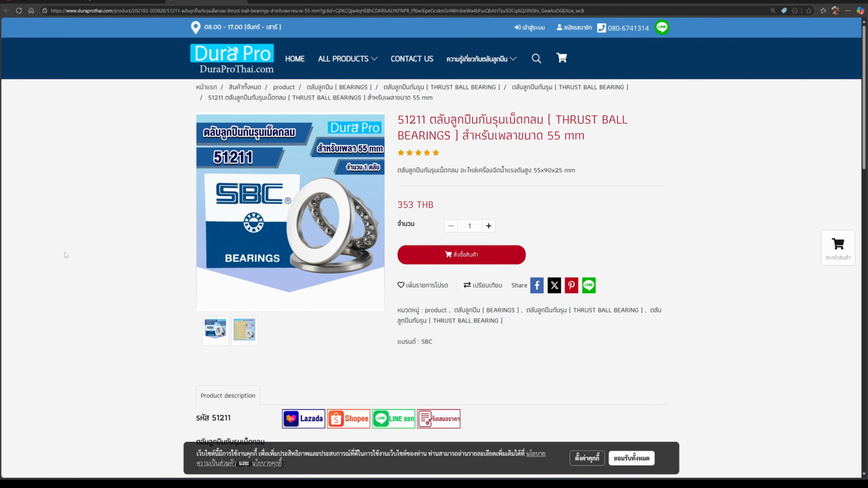Alright, and the bearing in the yellow color is this bearing 51211, a thrust bearing. I paid $6 for this and the brand that I chose is SBC. It's the cheapest one. If you choose the SKF or FAG, it's going to be more expensive than this. So this is the largest and cheapest thrust bearing that I can find for $6.